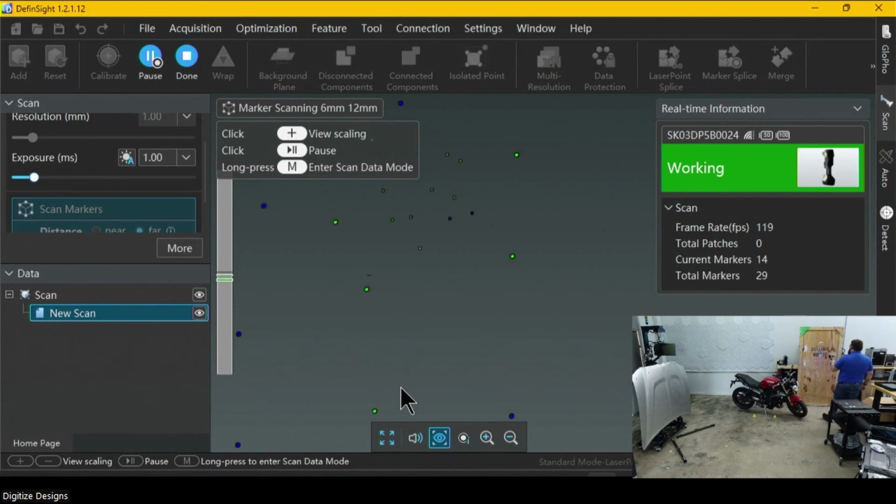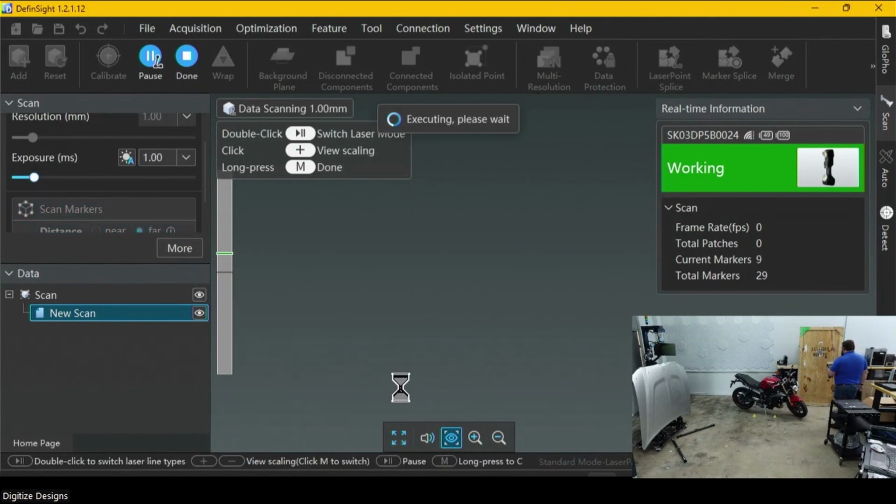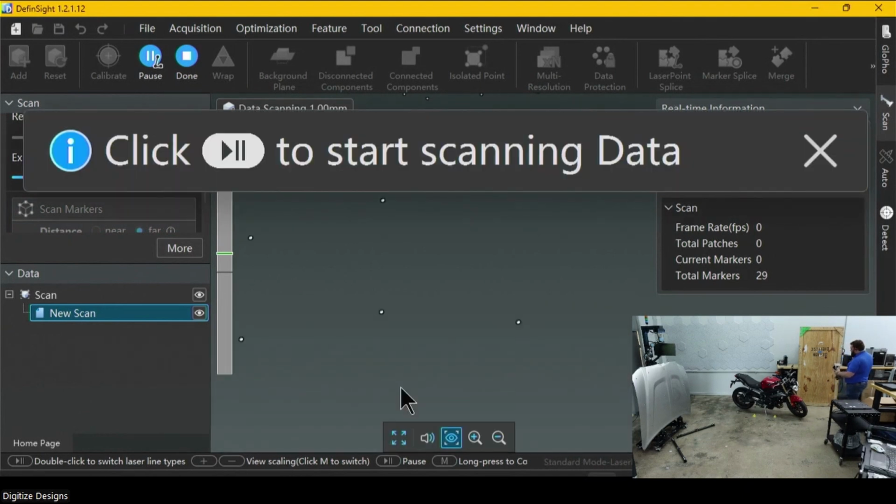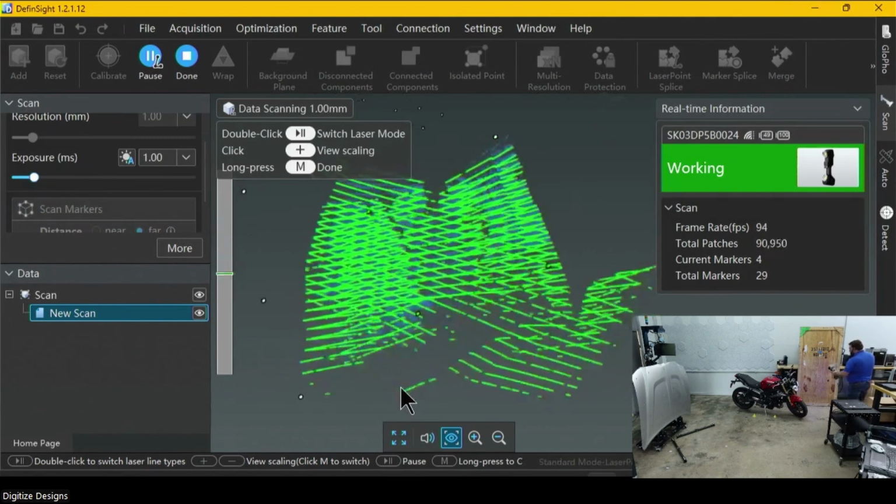So I have all my 12s. I'm going to get in a little closer to make sure I pick up all those 6s pretty well. And then we'll jump into scanning. We'll scan everything at a millimeter resolution, and then I'll show you a function we haven't looked at yet for that area I targeted up a little more closely.